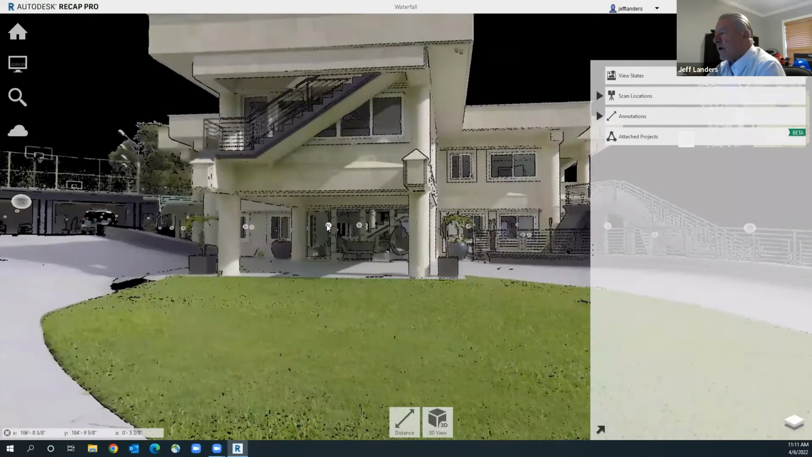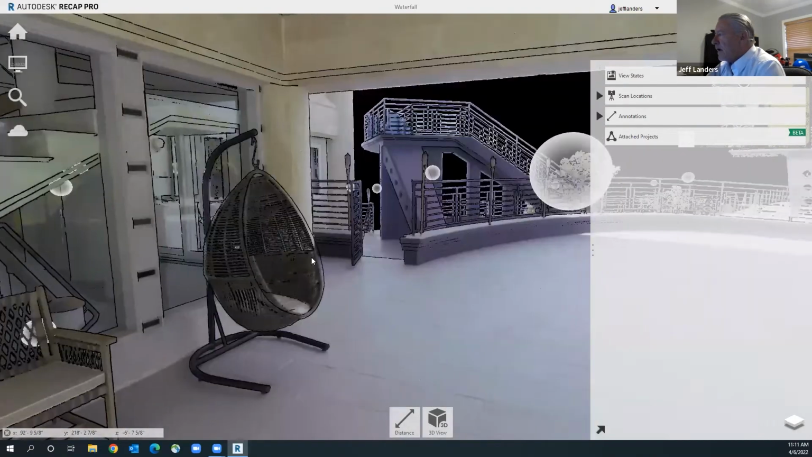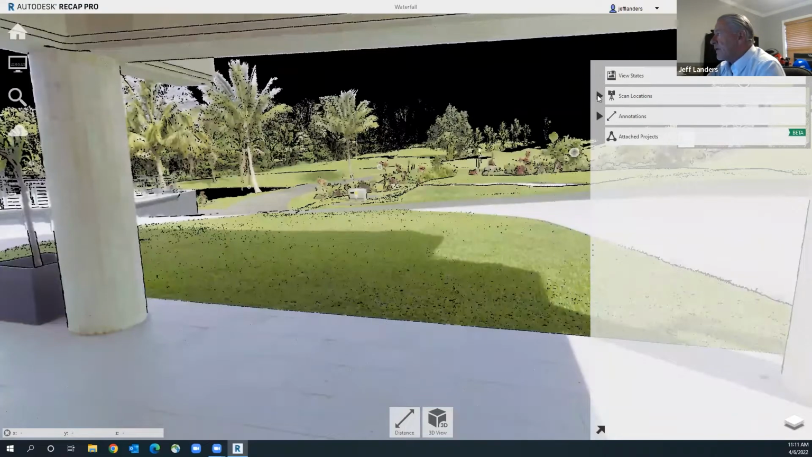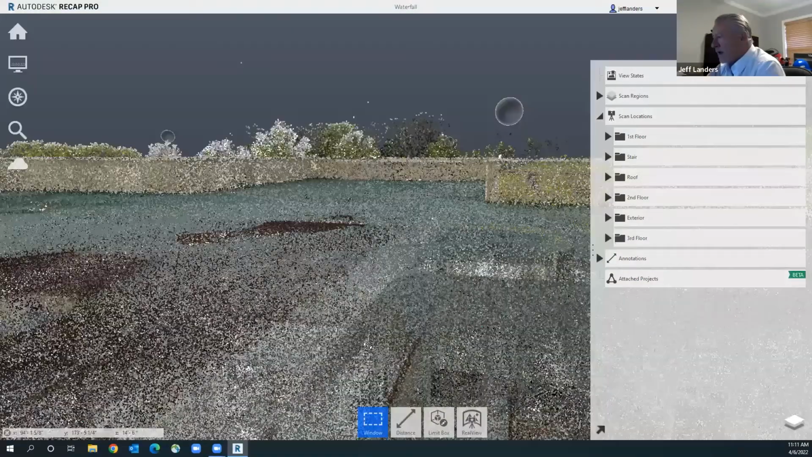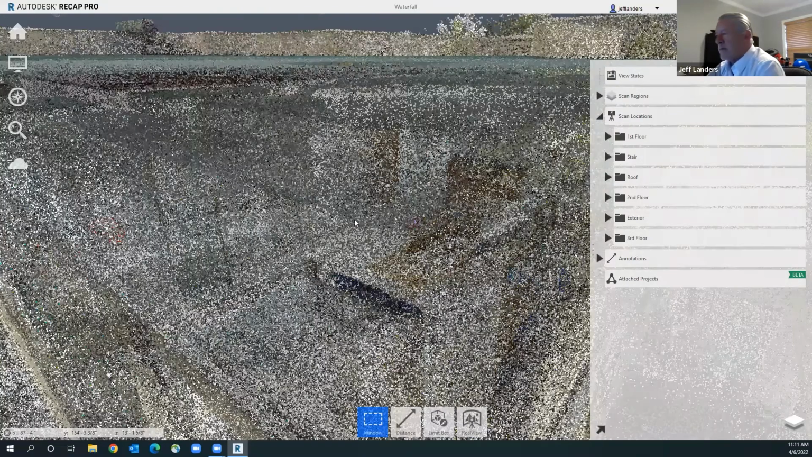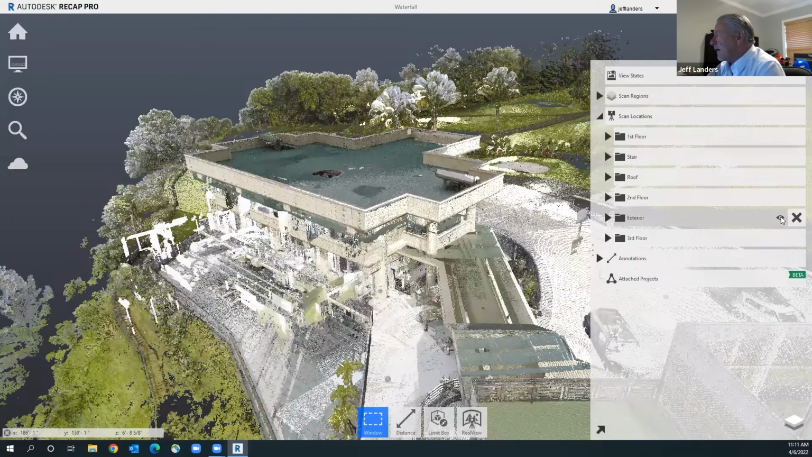We can go in, we can kind of tour through the little mirror, what are called mirror balls. Visit the estate. You'll also notice, when I go back out, that we organize the scan in a way to where it could be viewed in parts. So we'll zoom on out. I can go ahead and turn off the exterior.